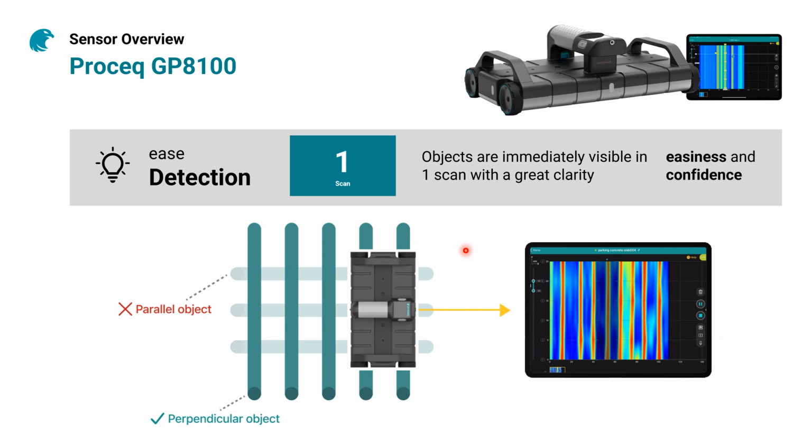You don't deal with multiple hyperbolas, you don't deal with false hyperbolas, you don't deal with mirroring of data. Whatever it is, it shows as a line, and you know where it is, the depth, and even its direction.